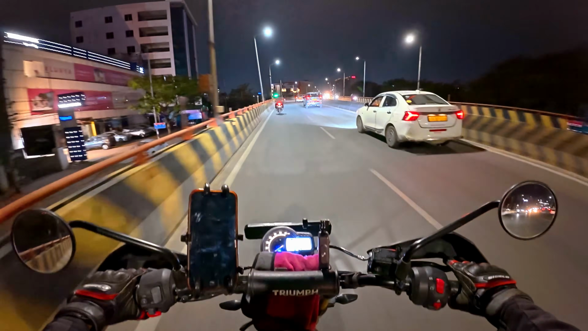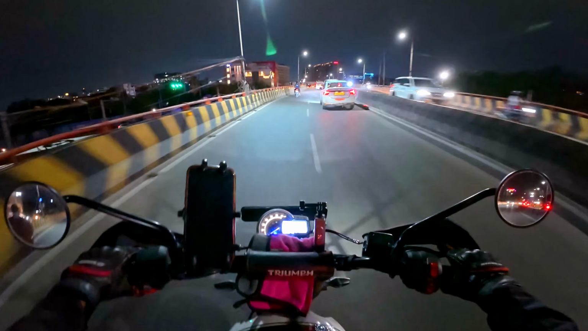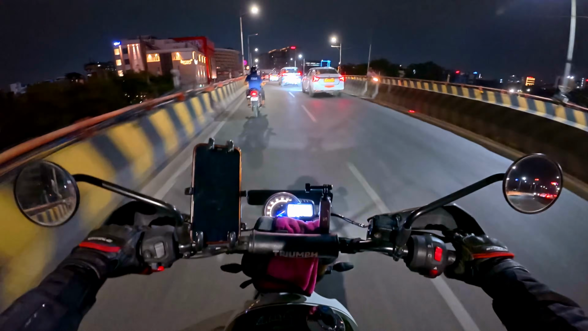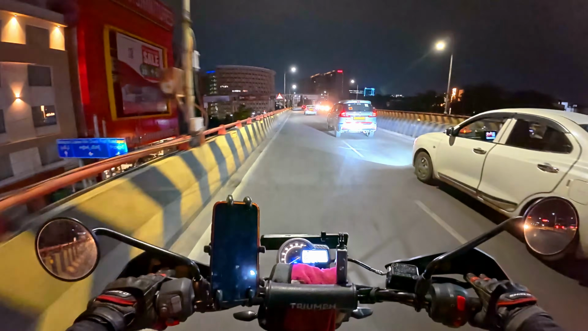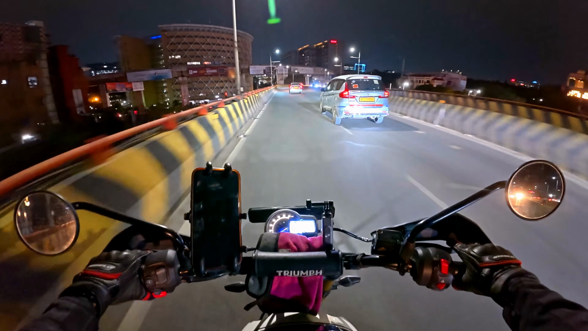Make sure we make our body fit for driving that many kilometers and all. So yeah, that's everything we need to look after, because what people usually feel is, okay, it's nothing, it's just a camera set up on the helmet, and you start the bike and ride. No, it's not like that.